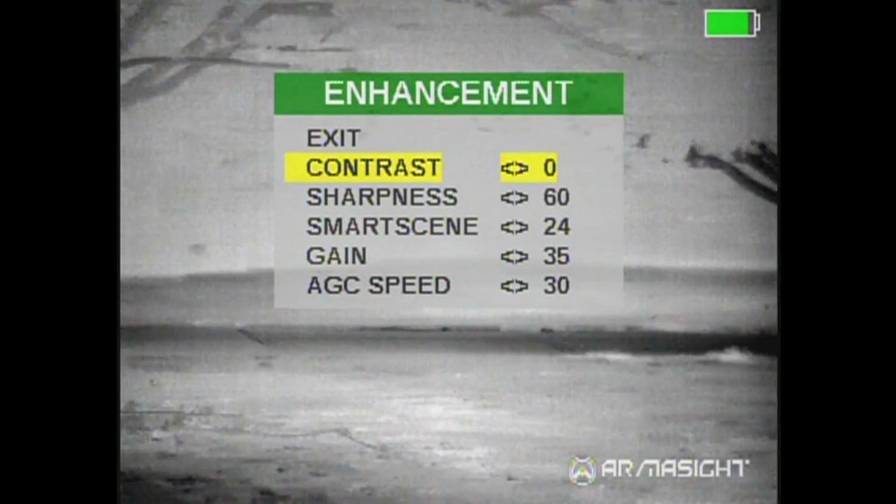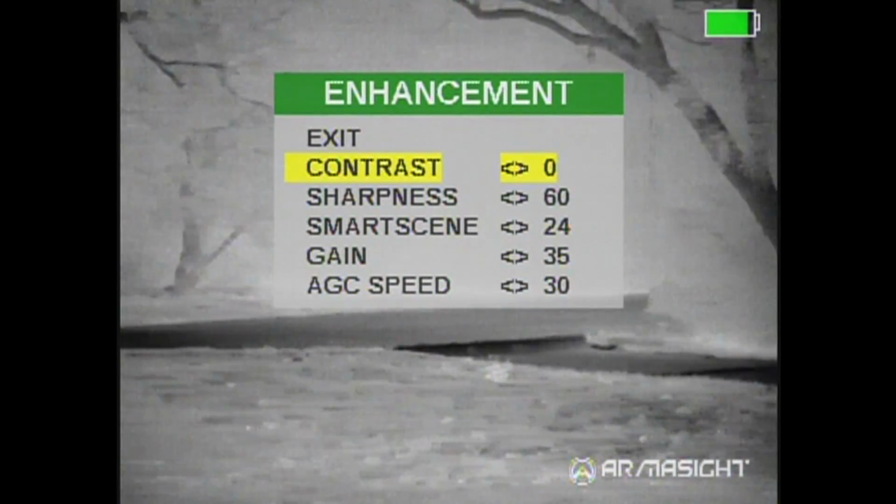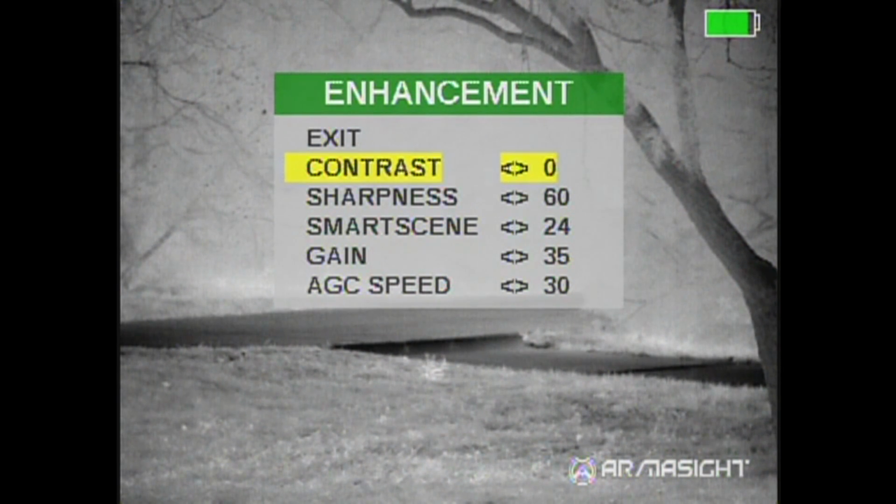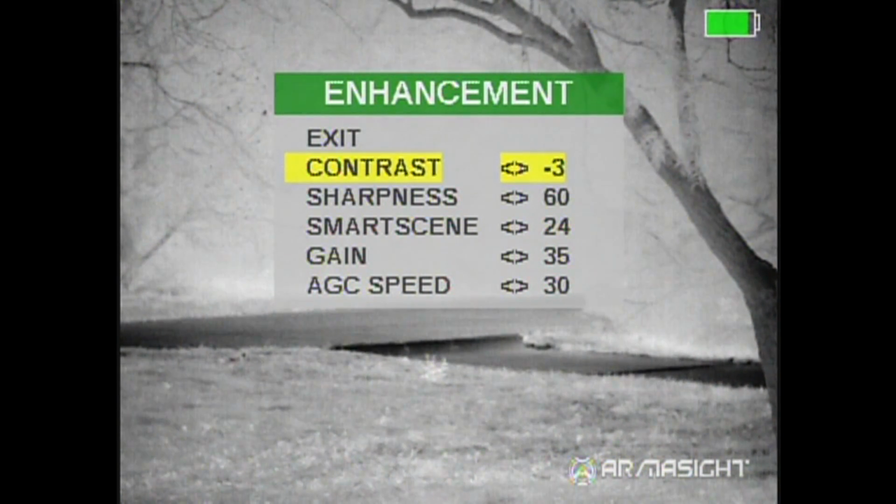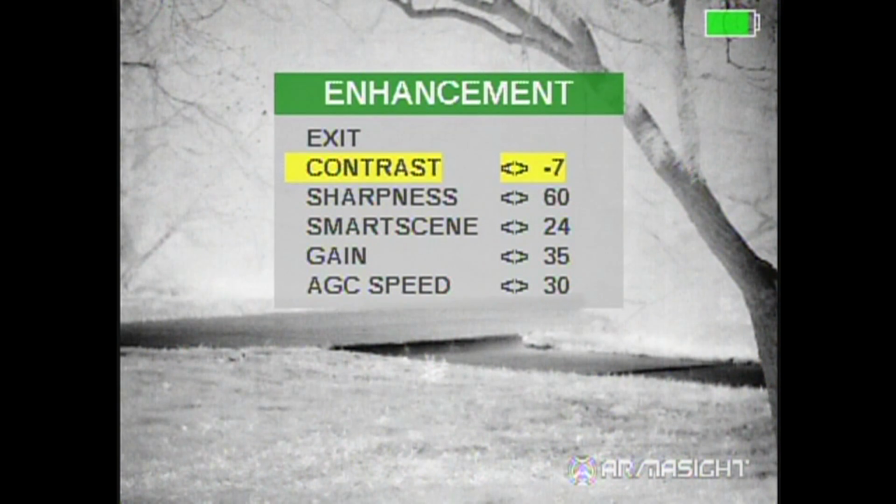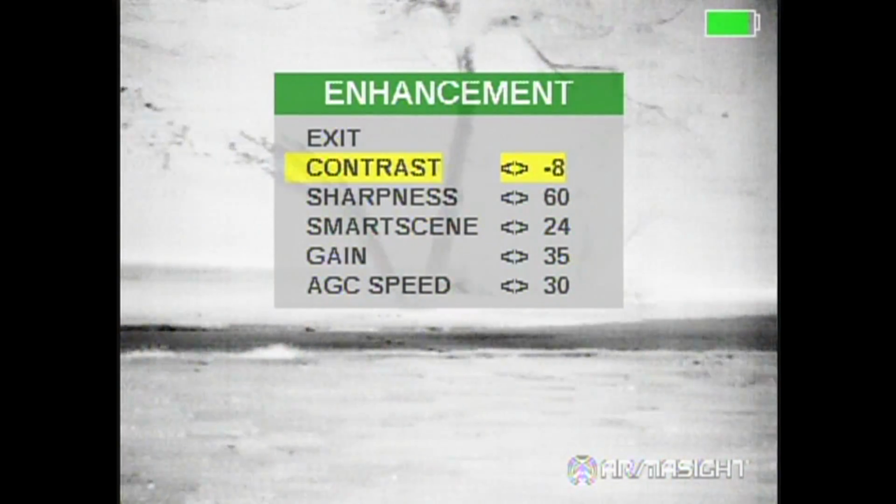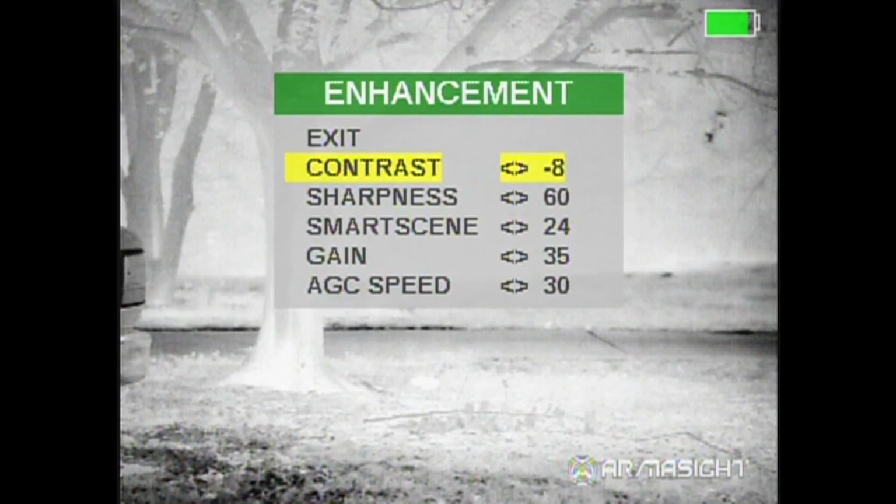Now it would be better if you had a hot object to look at. That concrete is pretty warm out there, so we can use that and the bricks there. You can set your contrast all the way to -8. That looks a little washed out to me, so I'm going to go back.